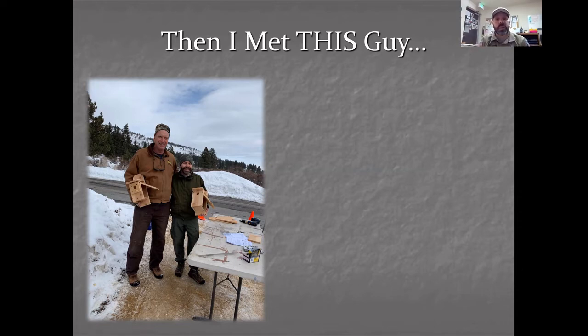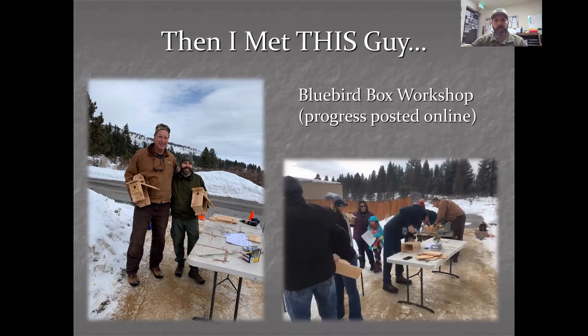And so the first thing that we decided to do was have a Bluebird box building workshop. A couple of winters ago, we invited the public to come out and help us build these Bluebird boxes. We had about 15, maybe 20 people, which was really cool. We built 10 different boxes, and then we installed them, some of them here at Davis Creek and some of them at Bowers Mansion, with the hope of getting some bluebirds to start nesting.